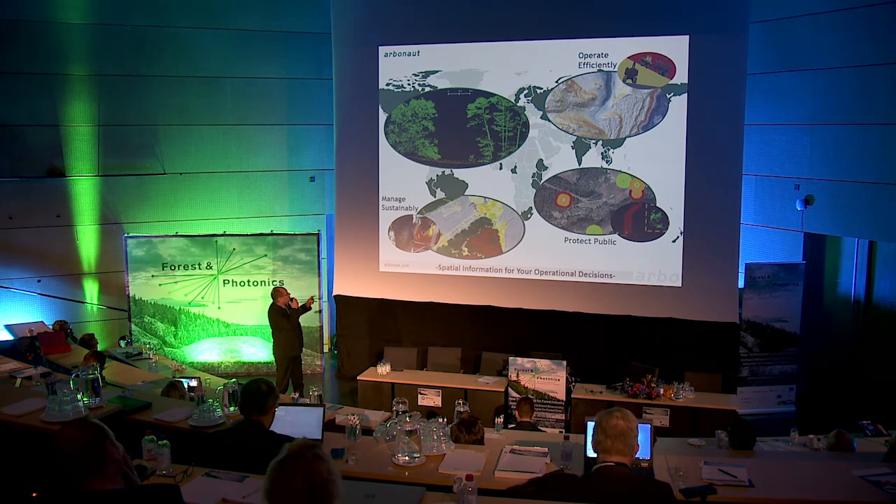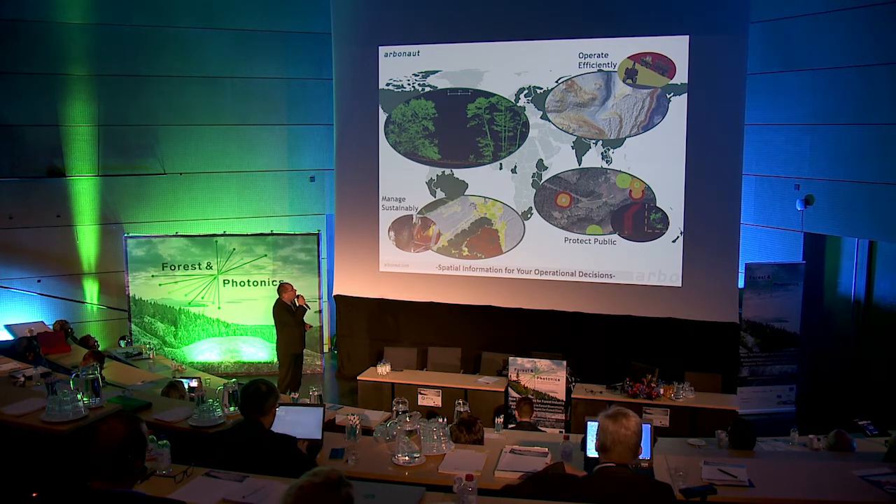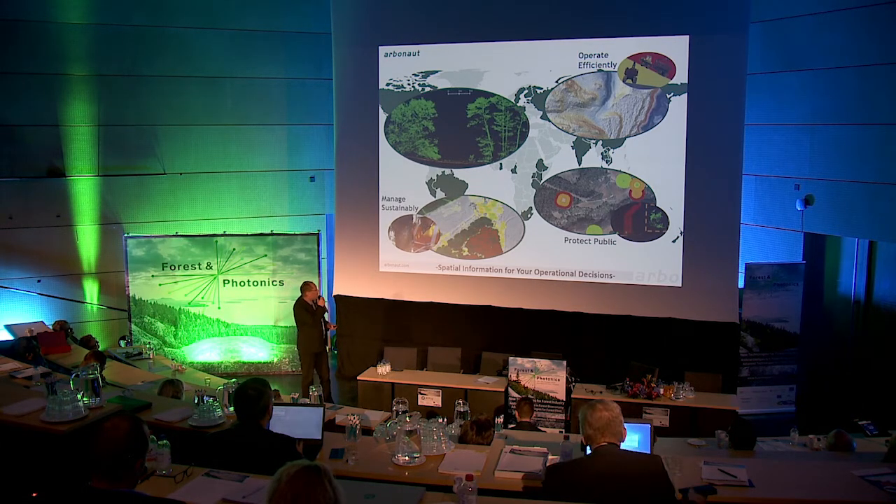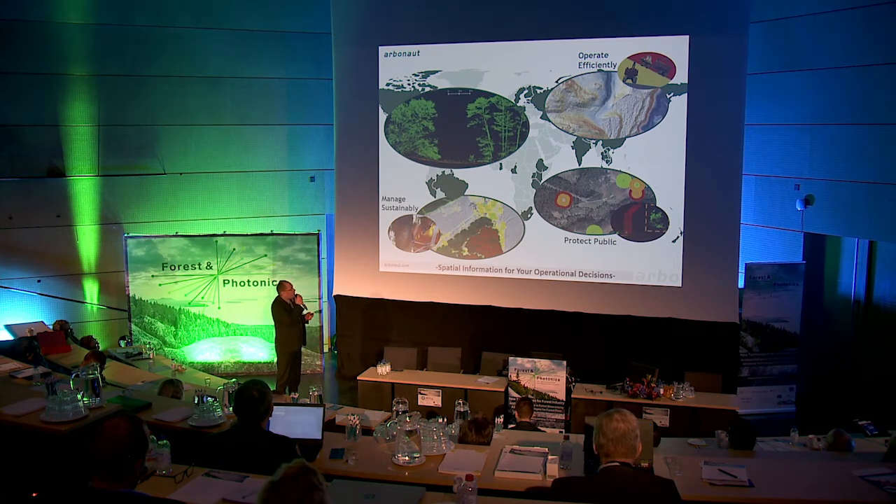A couple of examples: a little bit of power line corridor on the upper left from LiDAR, some conditions mapping for logging sites, some forest inventory here, and some protection of houses from forest fires.